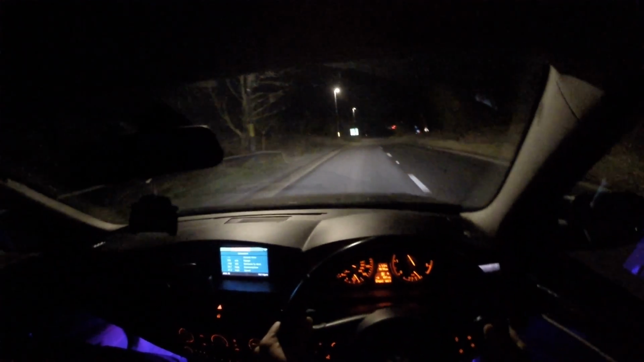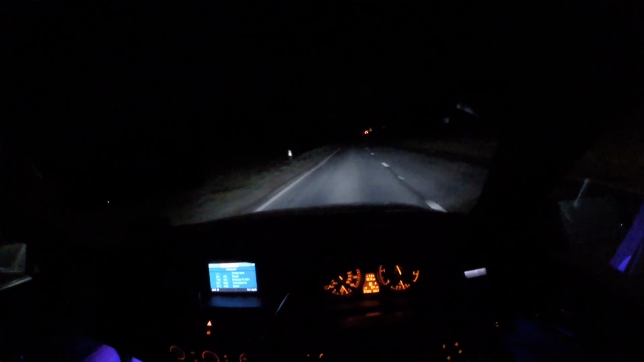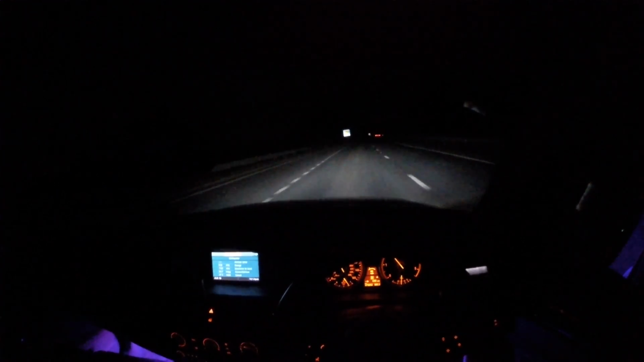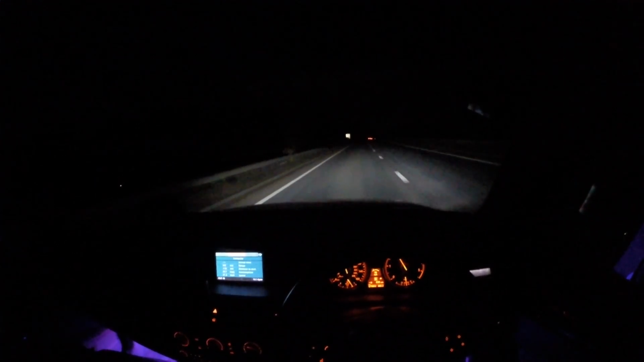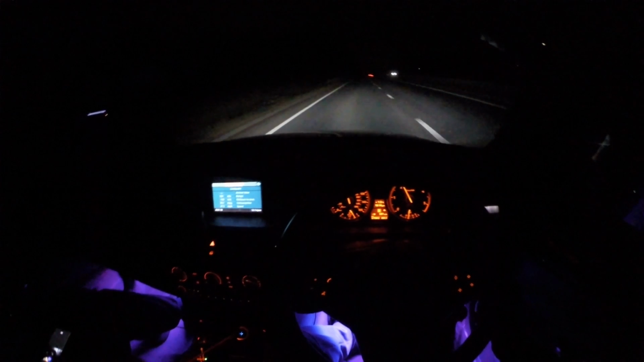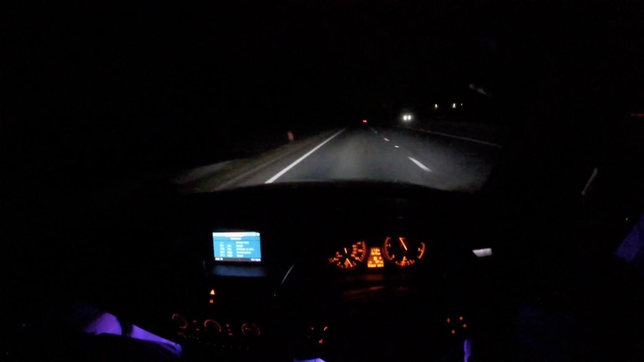I'll put my foot down a bit for you guys. Picks up speed very quickly. I'm not putting my foot all the way down just because, like I said, I don't trust it. These tyres are shit. Look, cruise control, control it like that. It's pretty cool, isn't it, guys? Hopefully you can see properly. It's very dark at the moment.